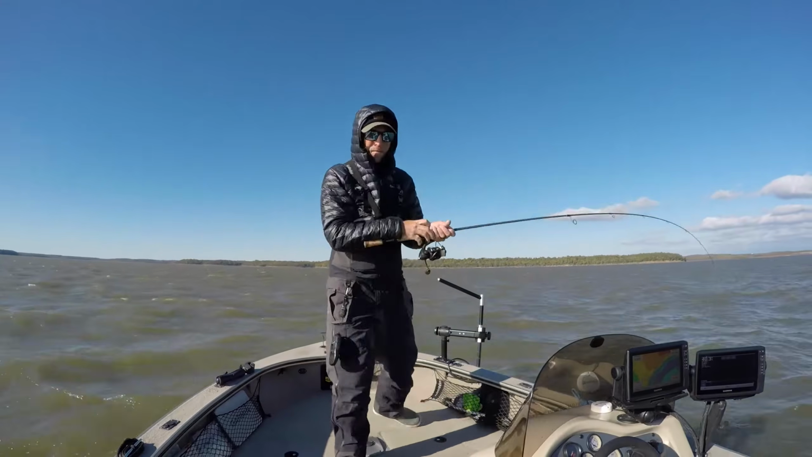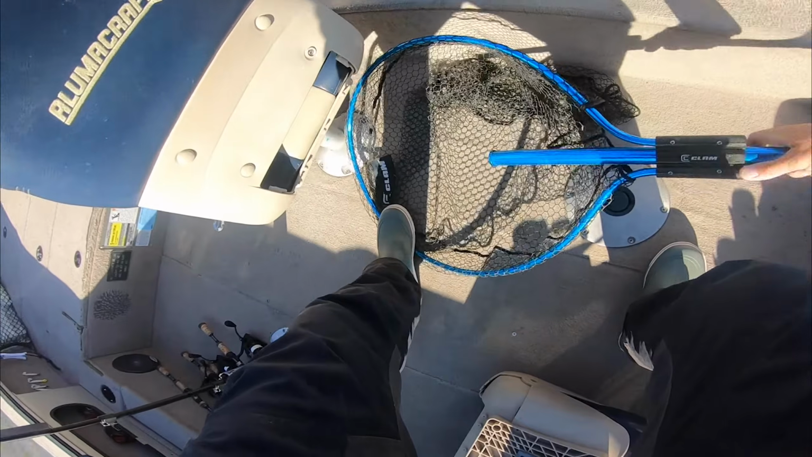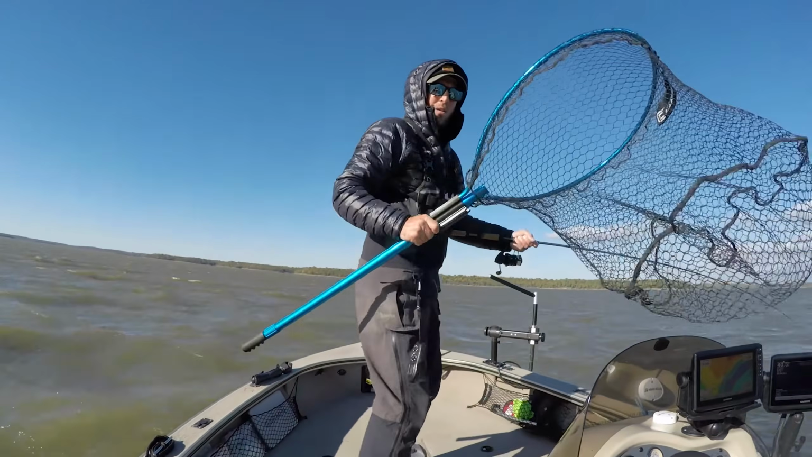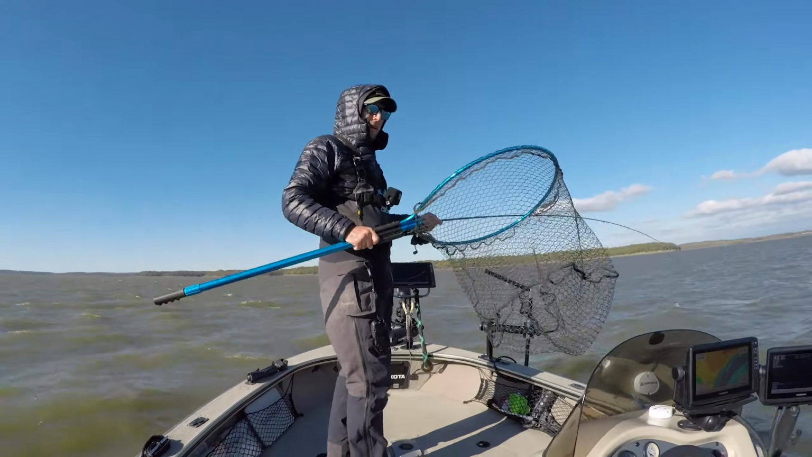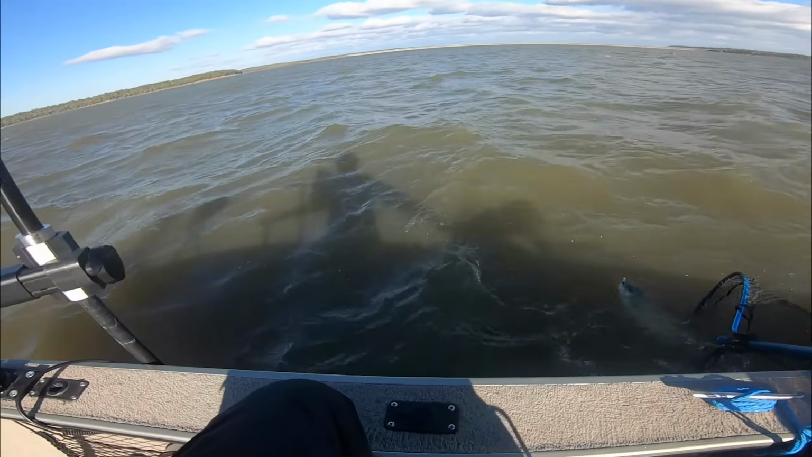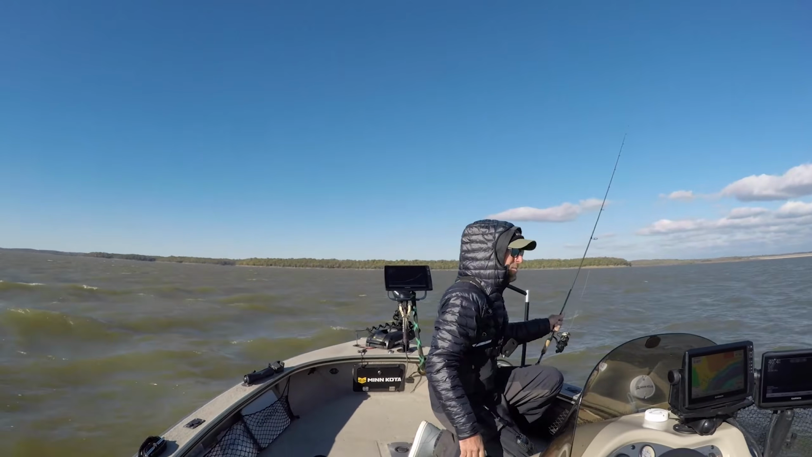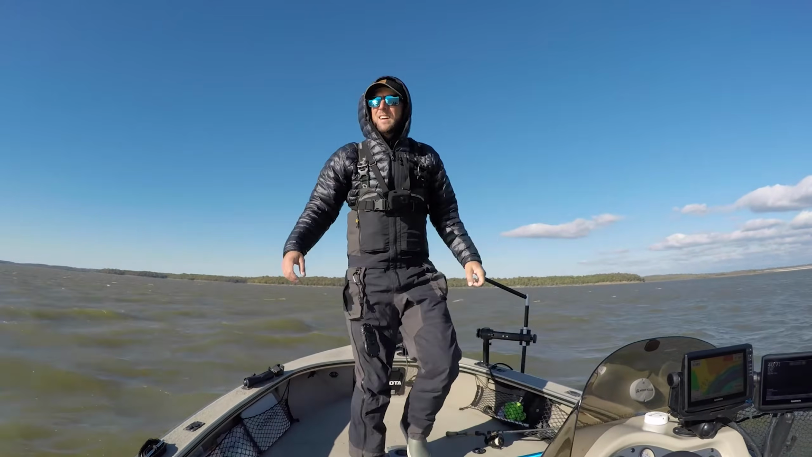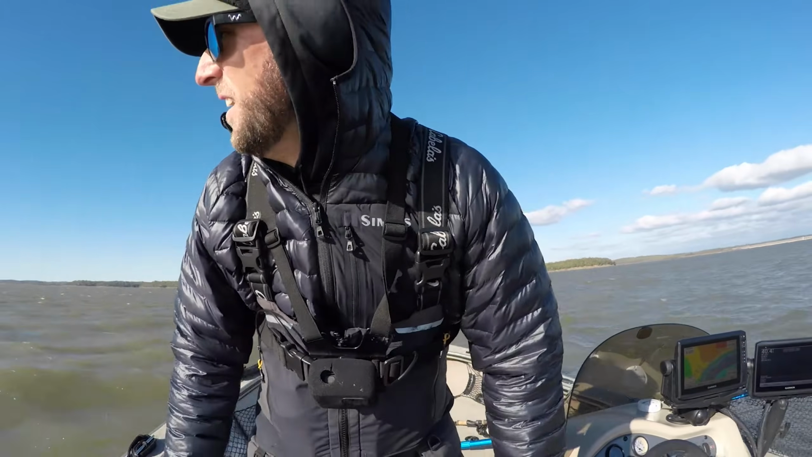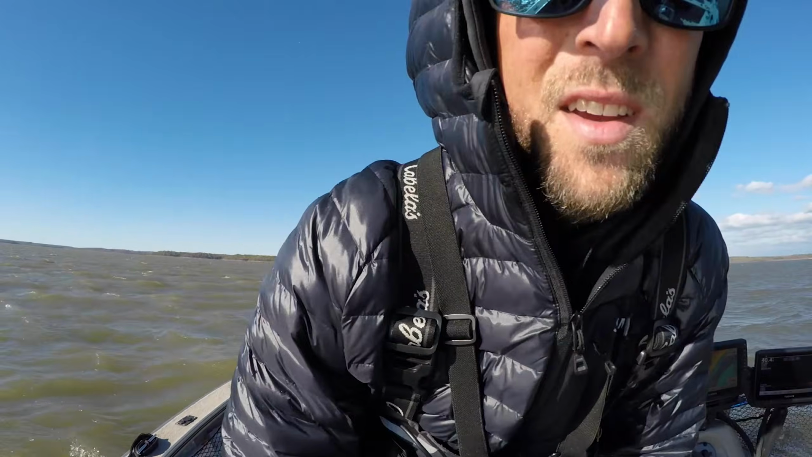Oh yeah, they're getting their fall builds on now, boys and girls. Trying the camera out on a new angle here, and apparently it's just in the way. Oh, whoa, Brian. Oh, too much going on. Just lost that one right at the boat. Literally right as he was about to go into the net. Shoot.